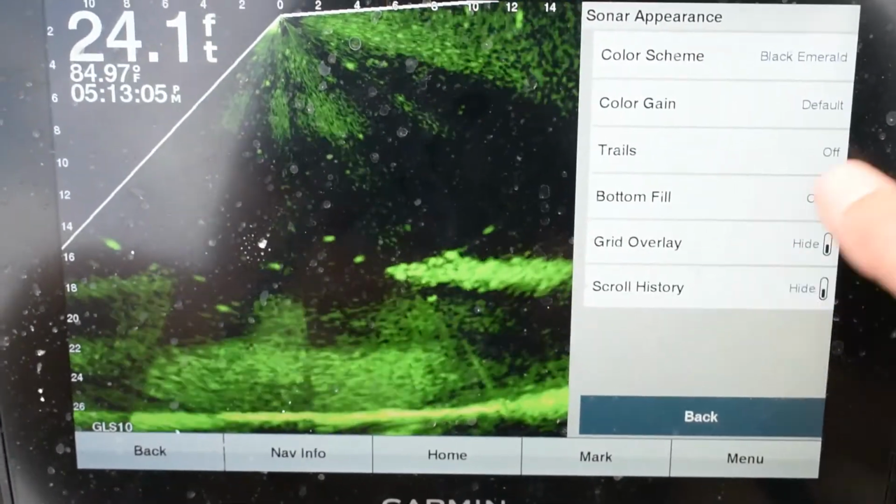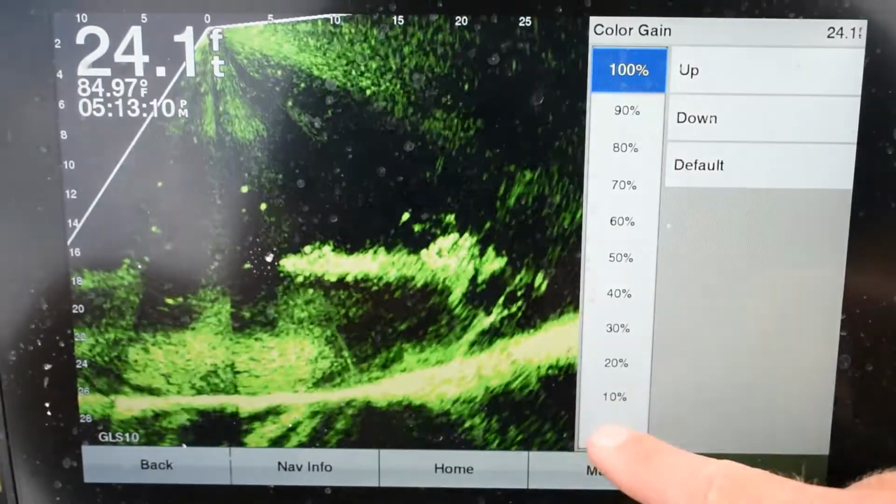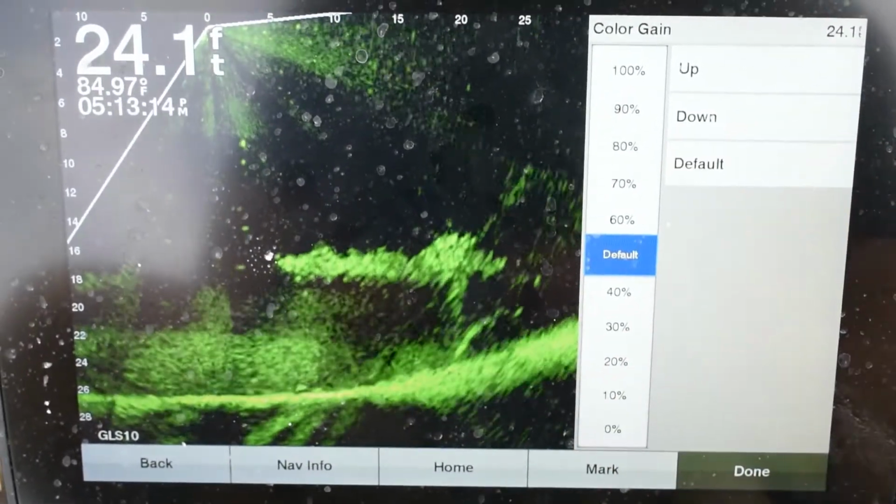Then you've got color gain. This is just going to either make it brighter or kind of dull it out. I just go with default, kind of keeps it right in the middle.